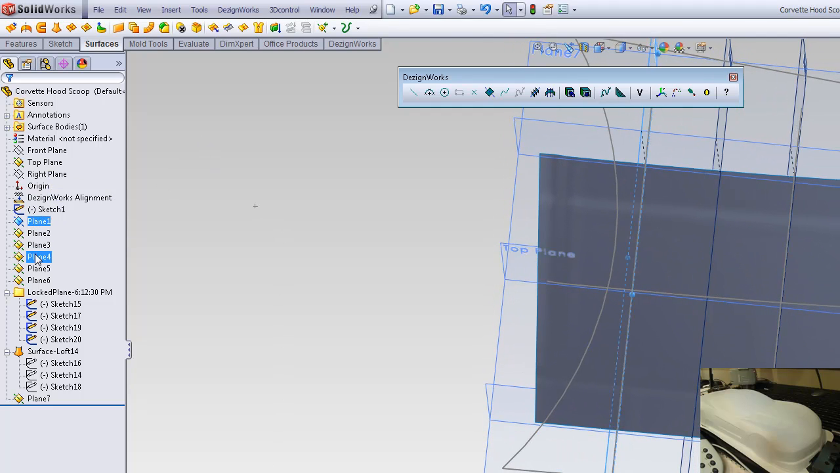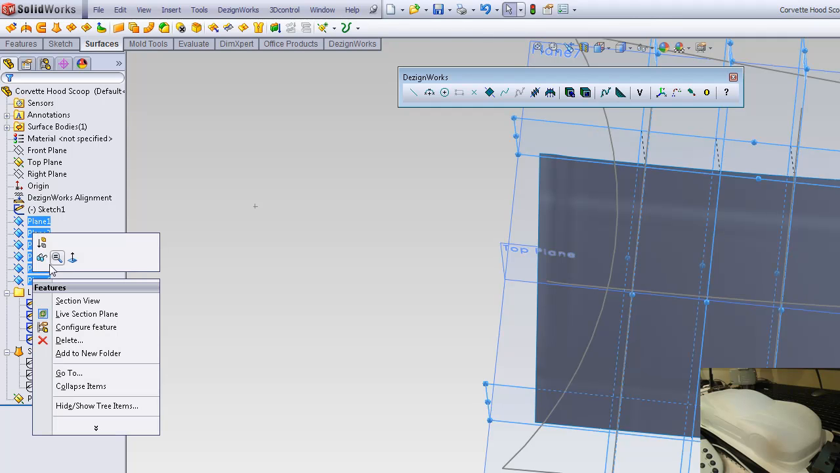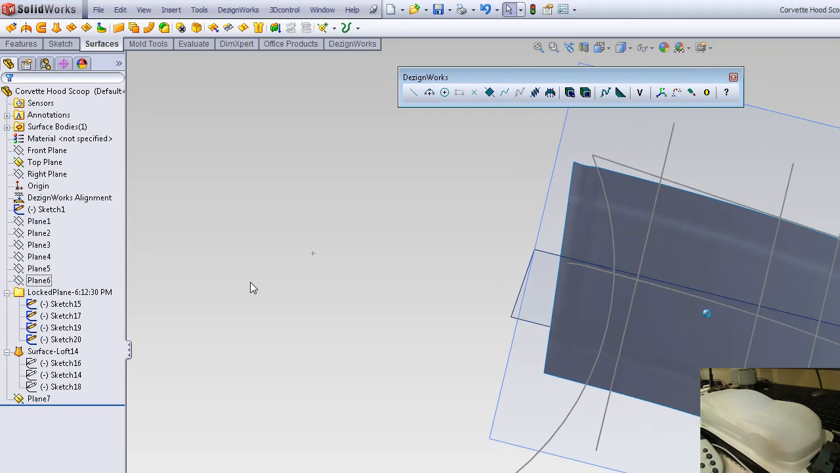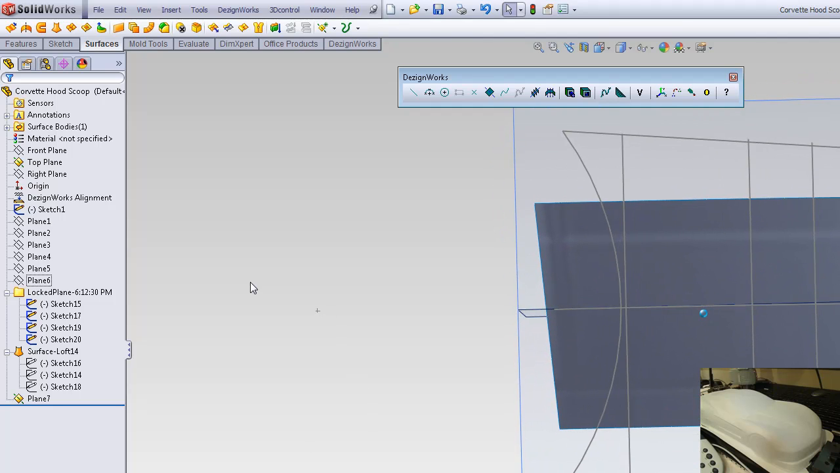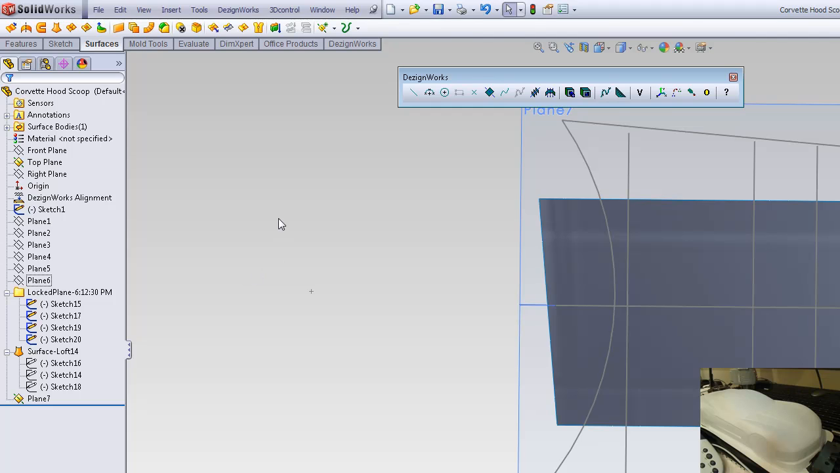So I'm going to hide these. I really only want this one plane I'm going to work on. So again, by utilizing SolidWorks, I'm going to come here and look somewhat normal to this, and I'm going to start a new sketch and design my new hood scoop.